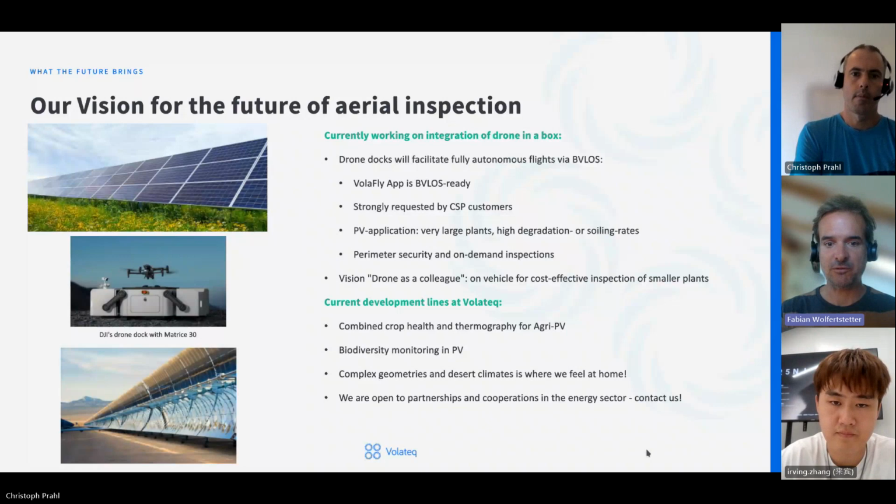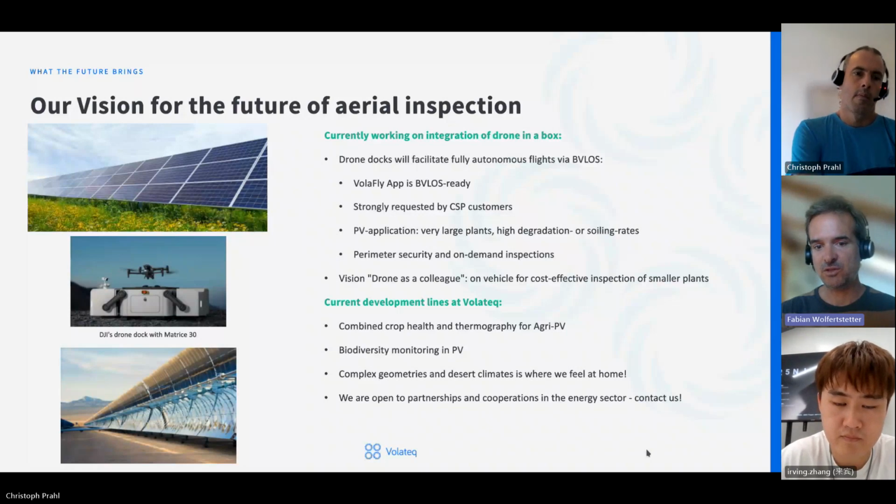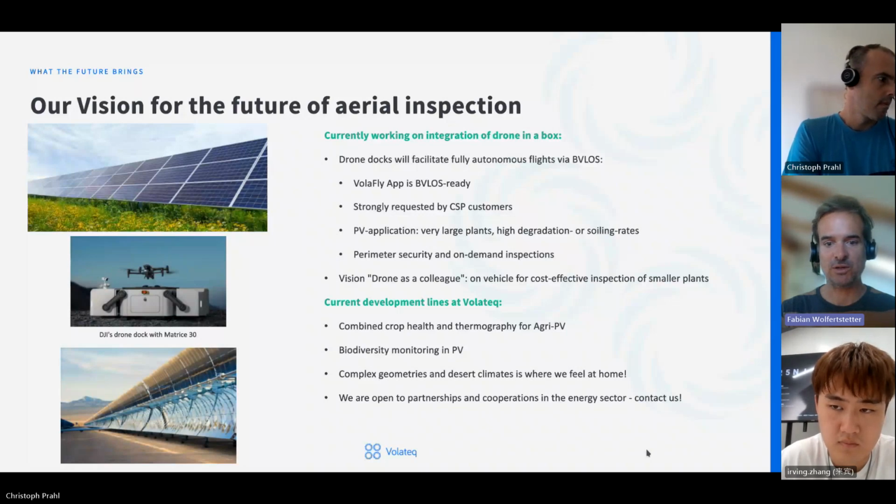And apart from that, we're working in the field of agri-PV to combine thermography and crop health monitoring, also biodiversity monitoring, which are topics that are coming up in photovoltaics. We have a research and development focus, so complex geometries, desert climates, that's where we feel familiar. And if ever anyone in the audience has any specific needs of new applications, then we're happy to help.